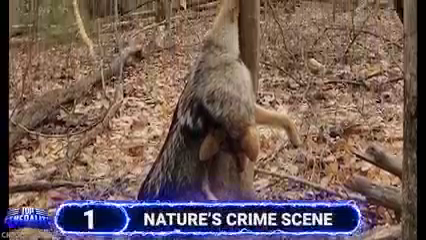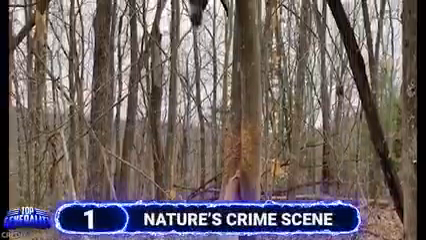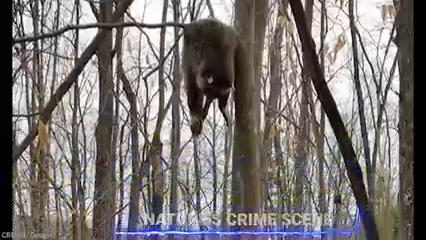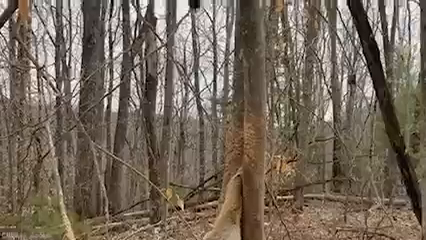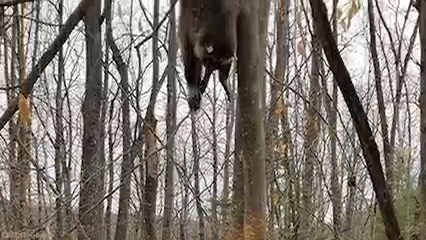Number 1. Nature's crime scene. Now this is how a crime scene would look like in nature. In 2019, user Josh Parks managed to capture this image in his trail cam. What do you think happened here?